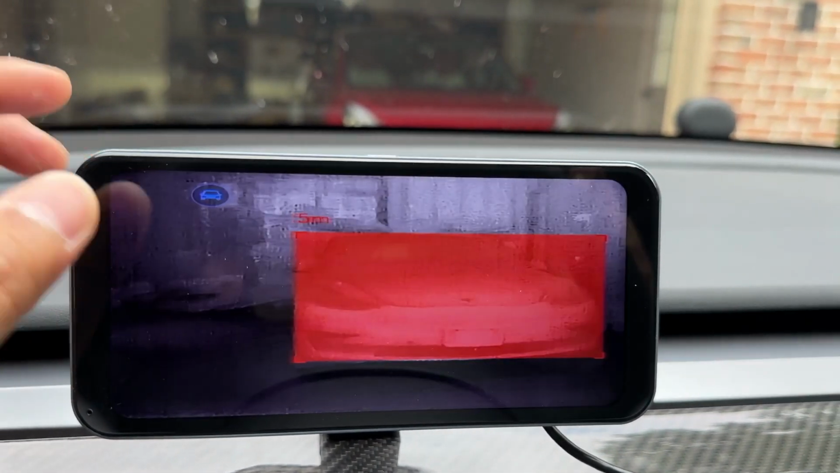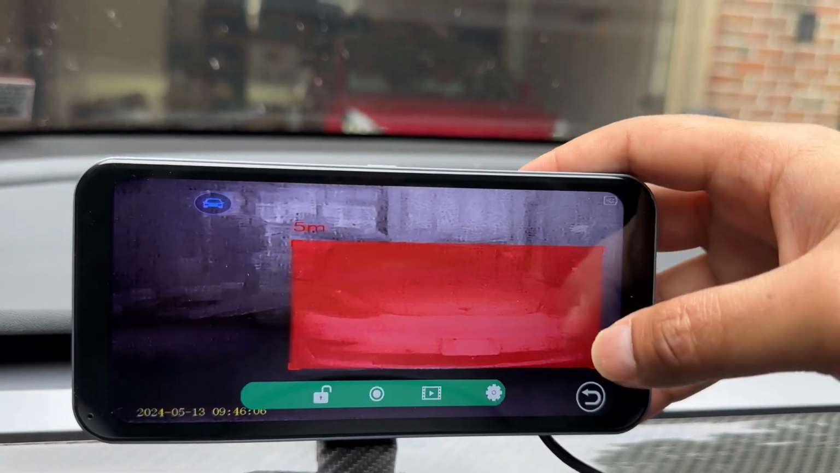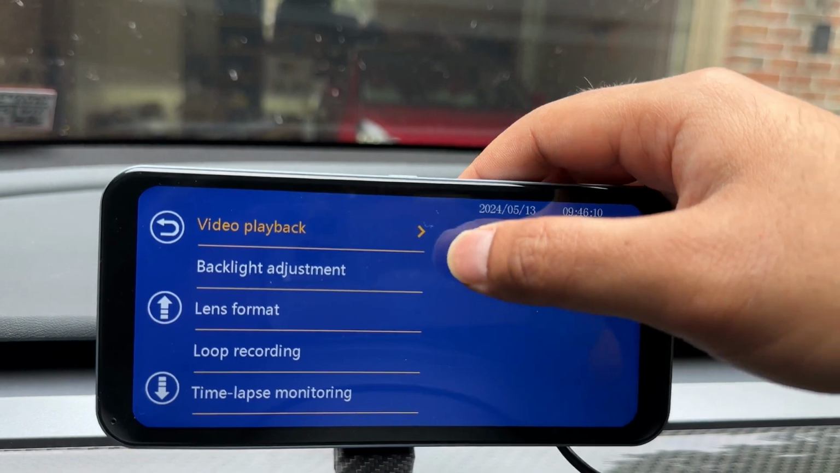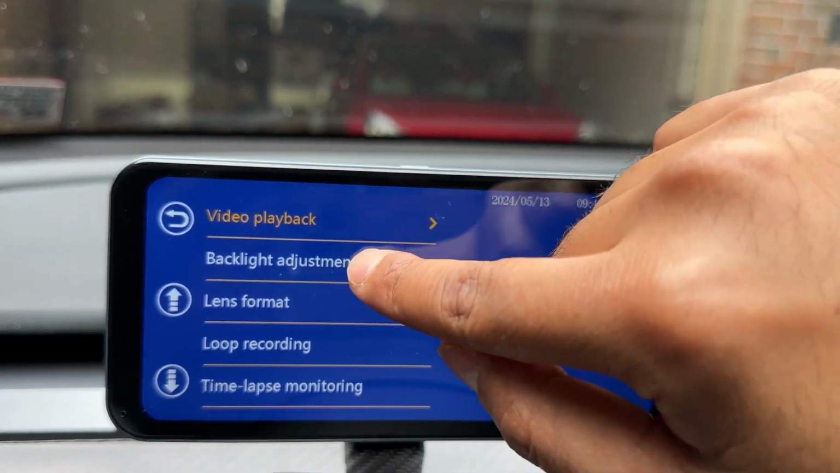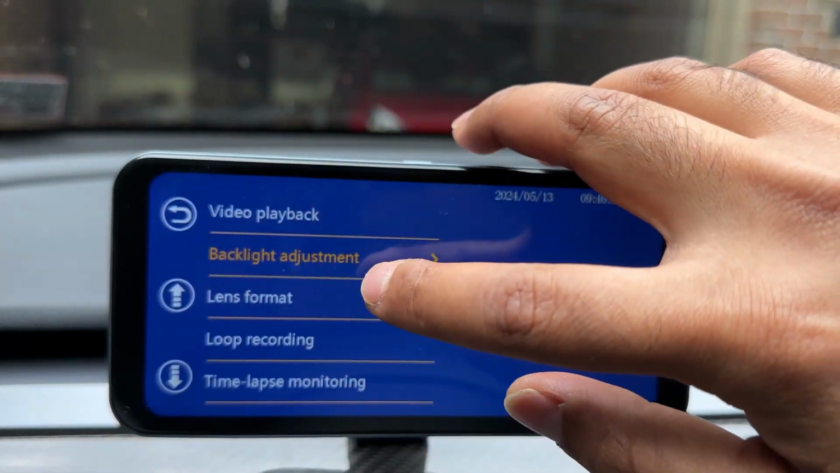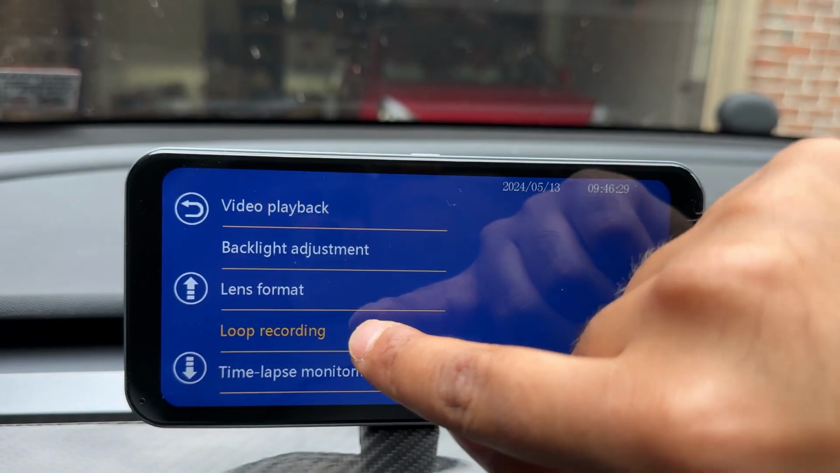So if we were to go back, that is what you see with that video playback setting, just like any other dash cam footages. And then if you go to settings here, then you can adjust some of the settings: video playback, of course, backlight if you want to change the brightness and whatnot, lens formatting, 1080 to 720, loop recording.